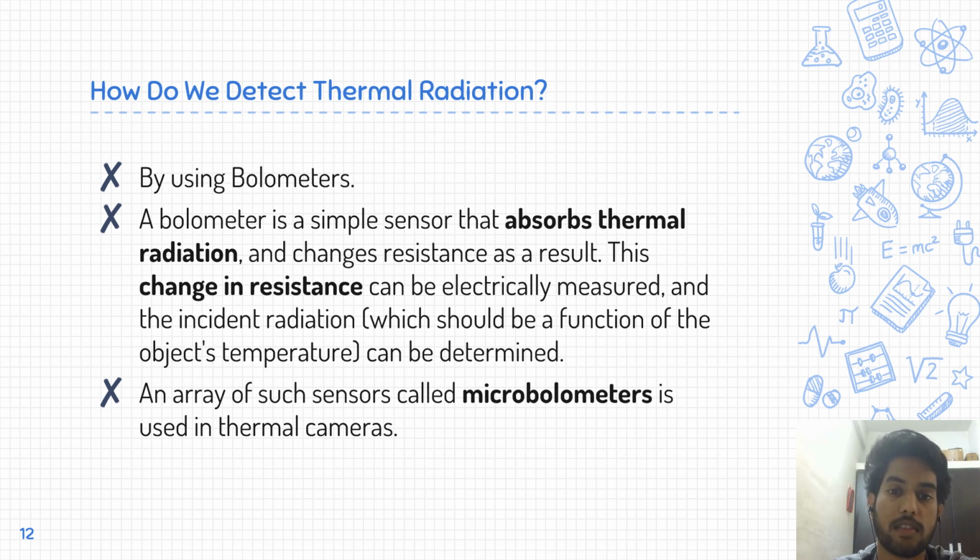This change in resistance can be electrically measured and the incident radiation can be determined. Now, if we use a single bolometer, then what we would get as a result is nothing but an average temperature of the field of view on which the bolometer is focused.